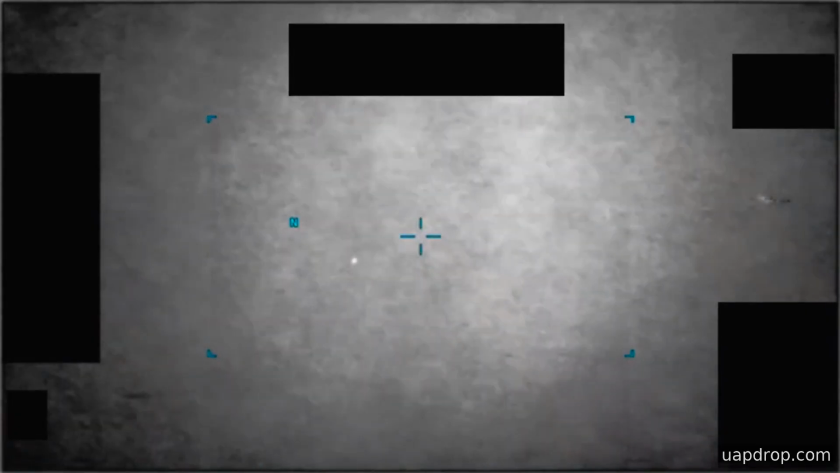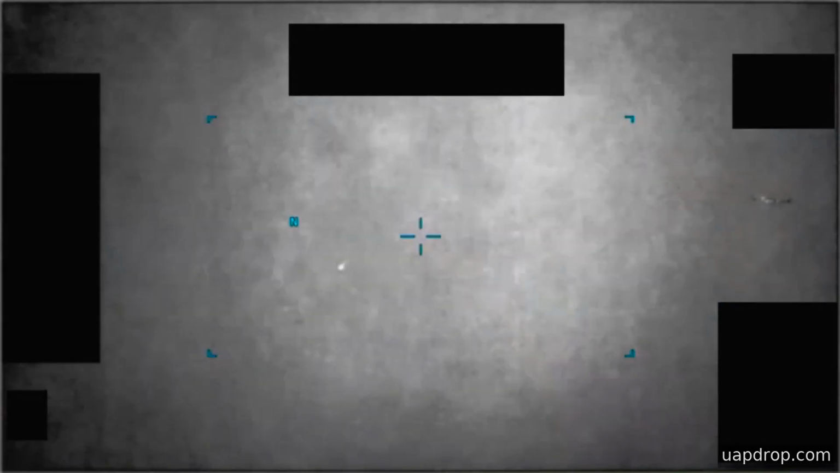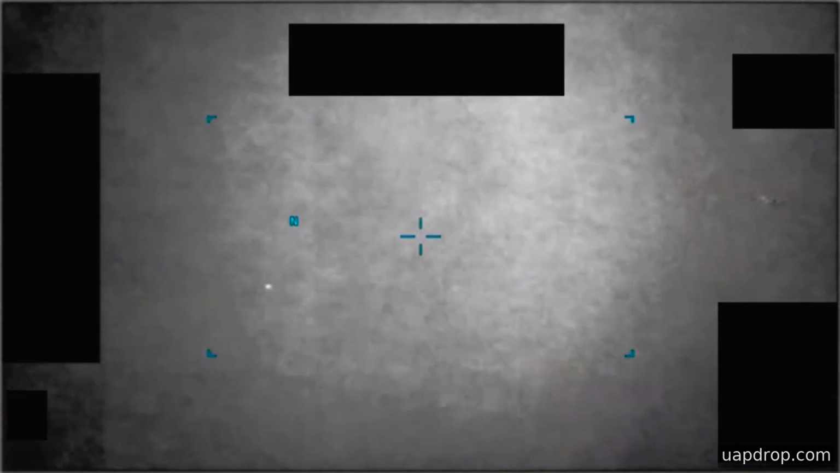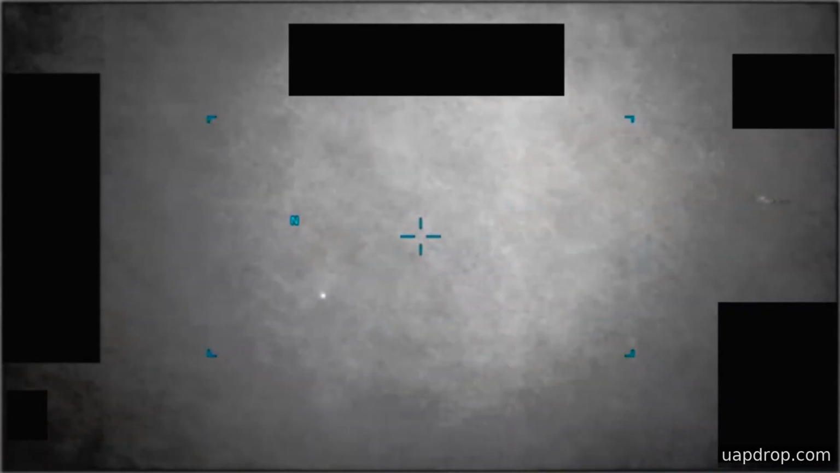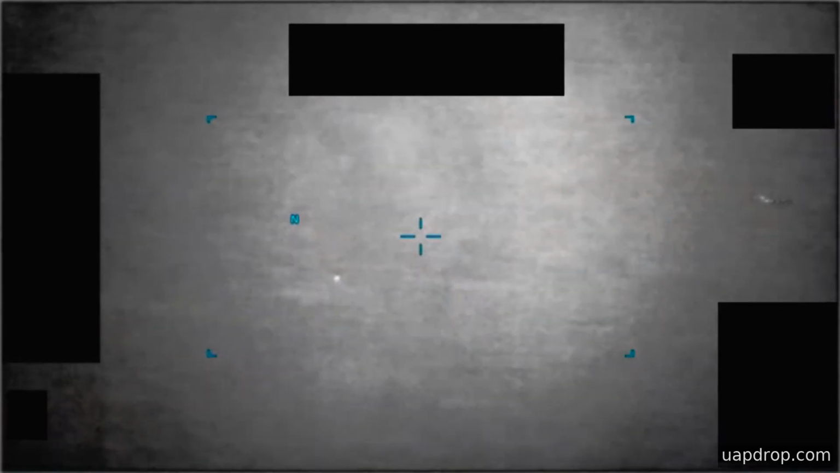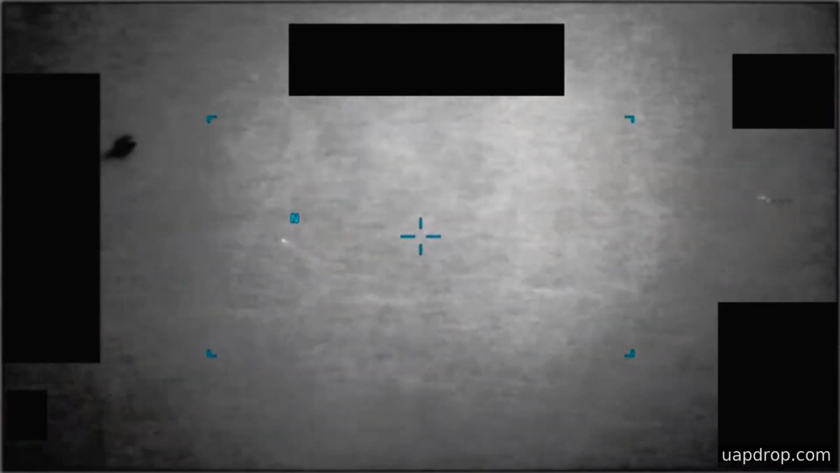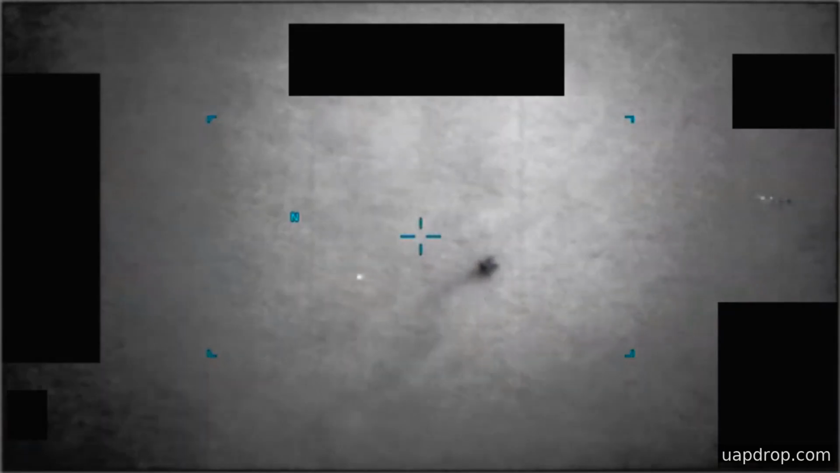The clip itself offers a straightforward record of sensor behavior. An object-like region appears, the sensor centers and enlarges it, and it remains unresolved visually even as the zoom increases. What makes this clip notable for archive review is not a dramatic change in shape or a clear signature, but rather the sustained track in the sensor response.